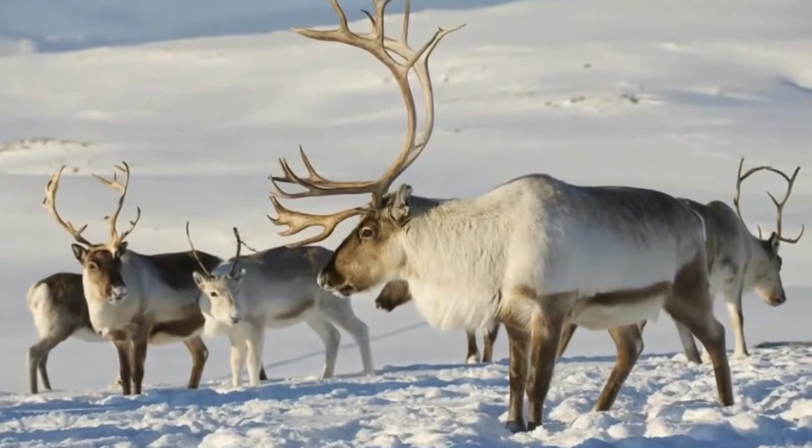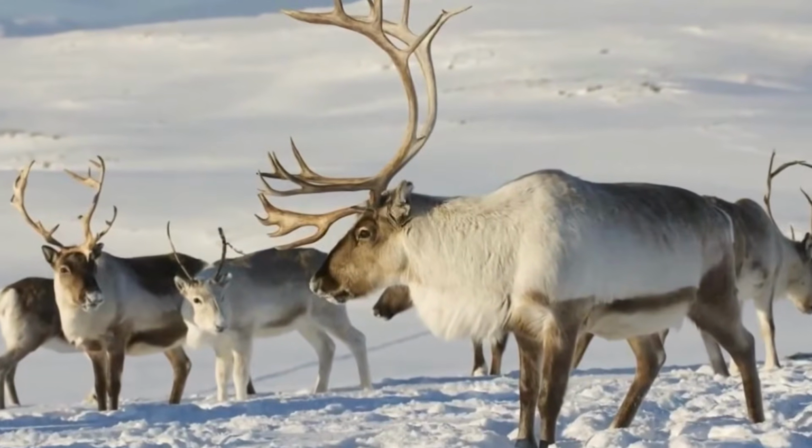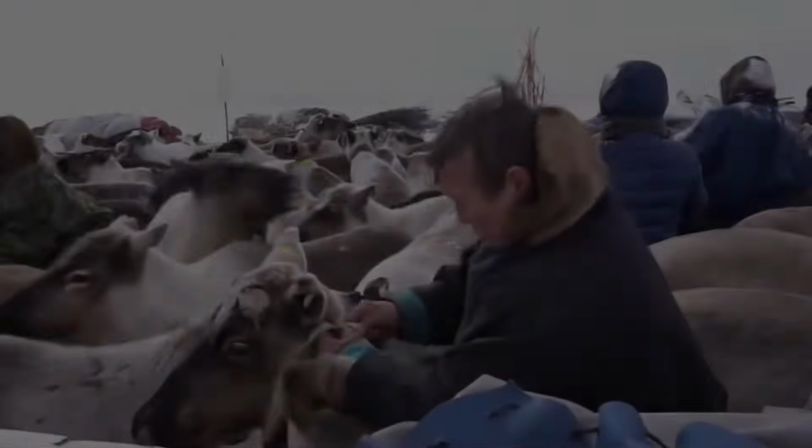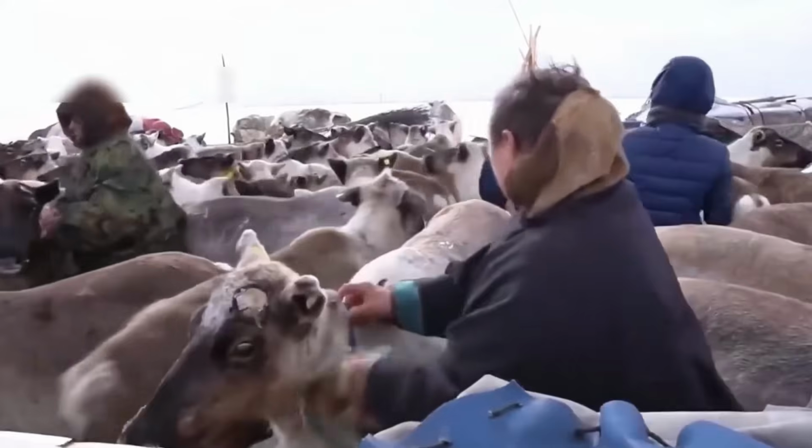Global reindeer numbers hit 5.3 million, doubled in 50 years, thanks to sustainable herding. From the Taiga to Sami traditions, reindeer preserve nomadic culture.